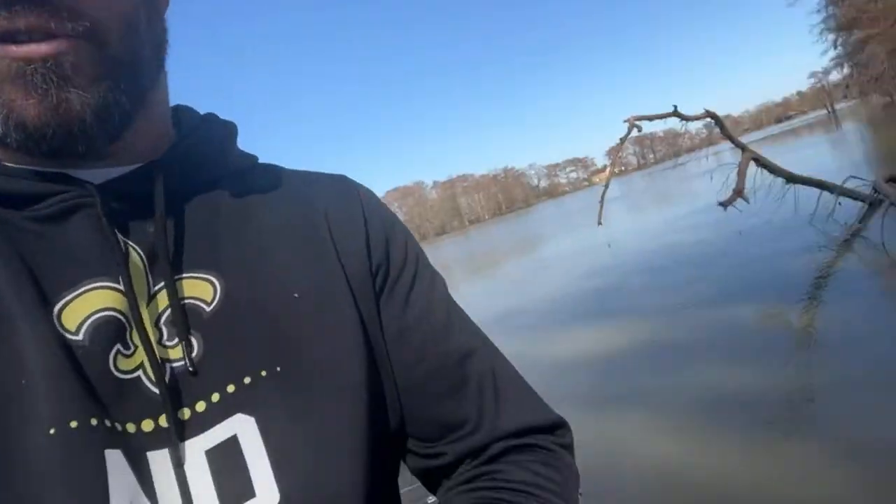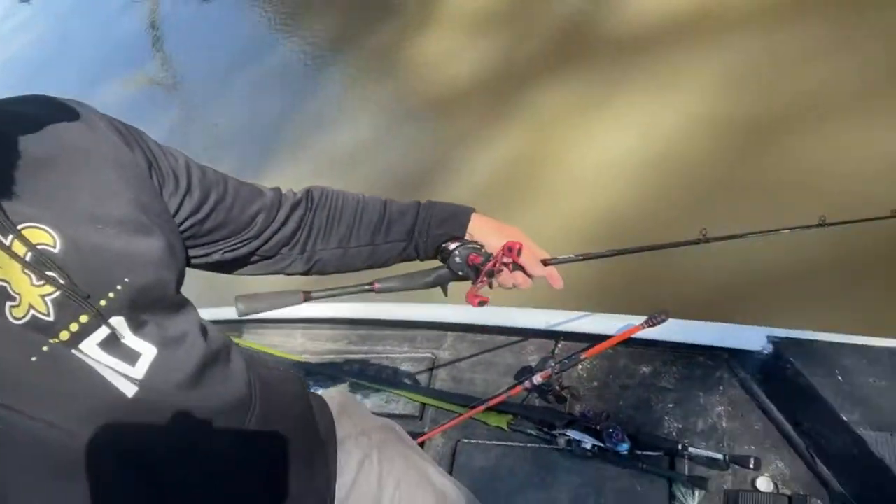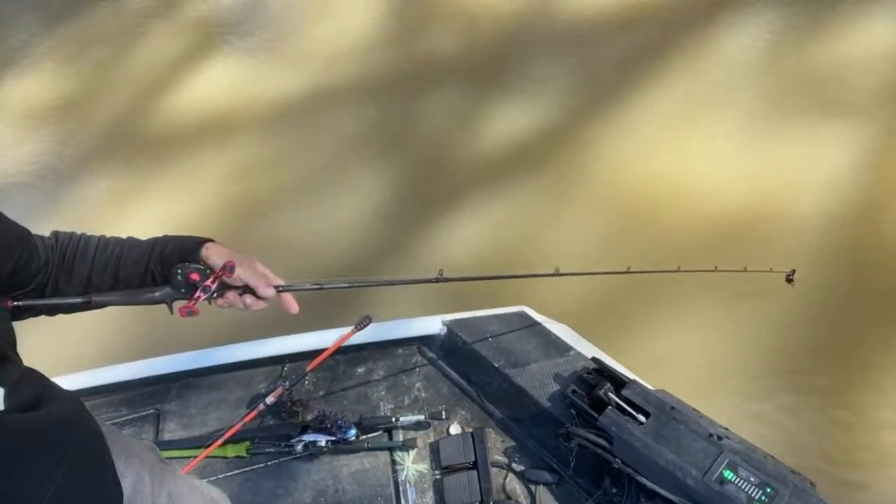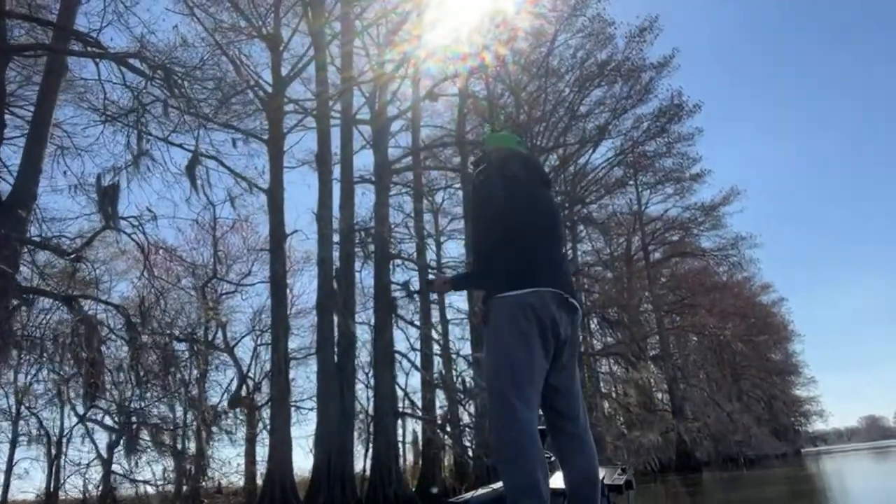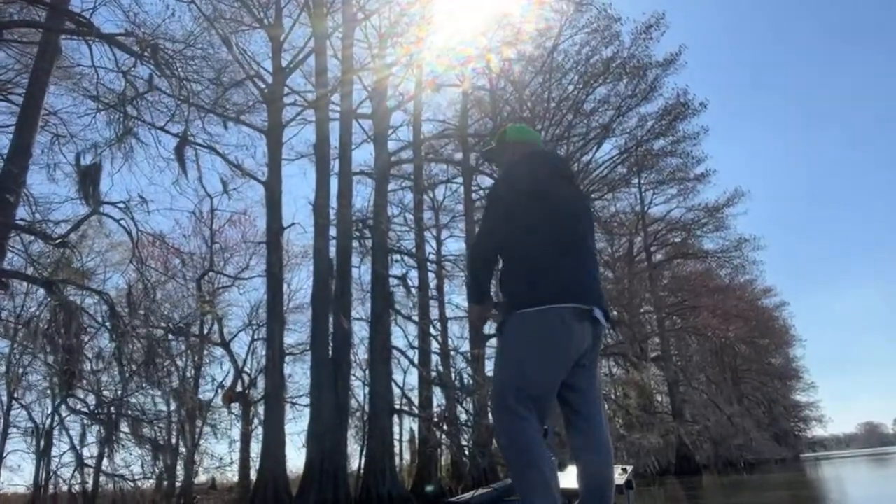water up. Water's extremely muddy. I don't know if you can see that. I mean, my bait, there ain't much visibility in the water. But they have been on this chatterbait. And we're gonna keep letting them give a shot at it, because I promise you, when I do catch them, it's gonna be good.